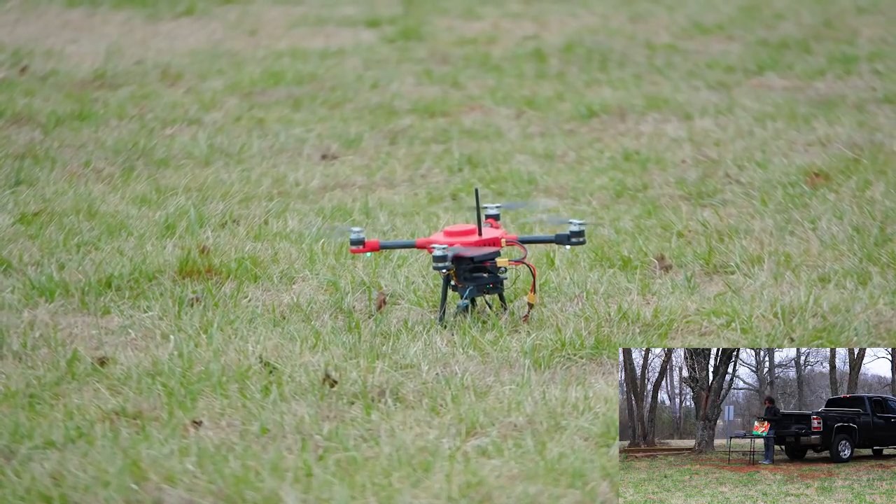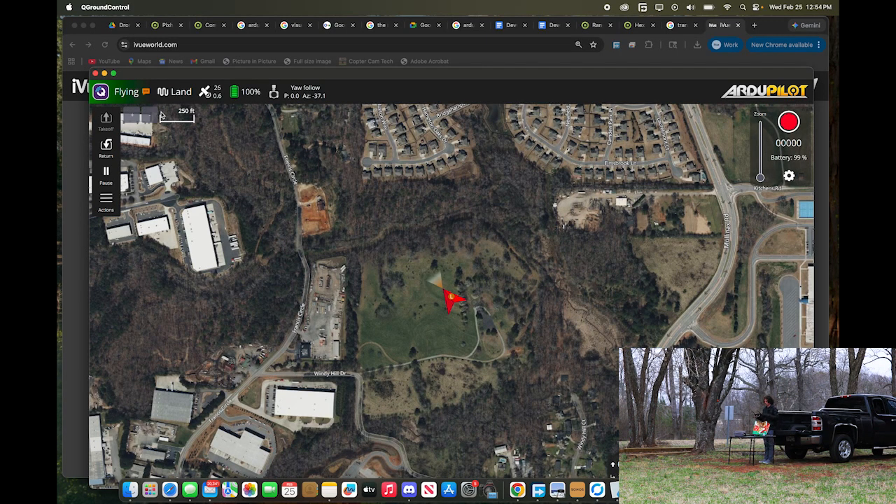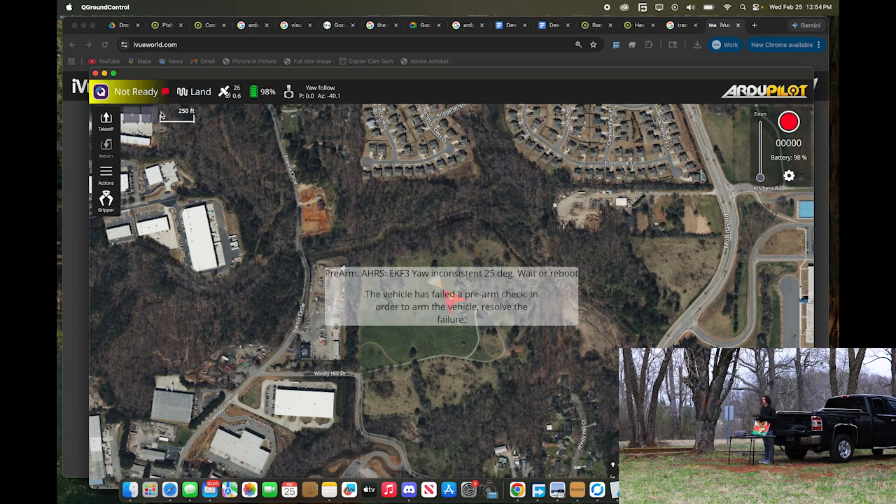All right. So let's see if we can disarm now. And it's not disarming. Let's see if I can do disarming manually. So I should have been able to hold the stick down all the way to the left. So it looks like we should at the very least do a compass calibration, which we're about to do.